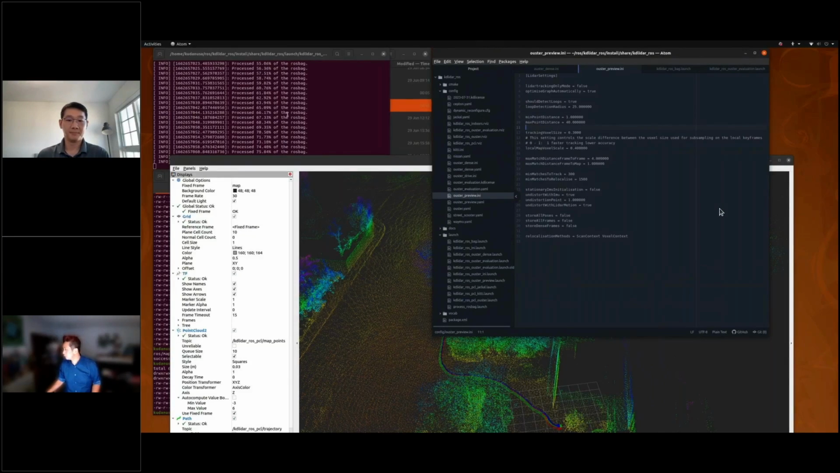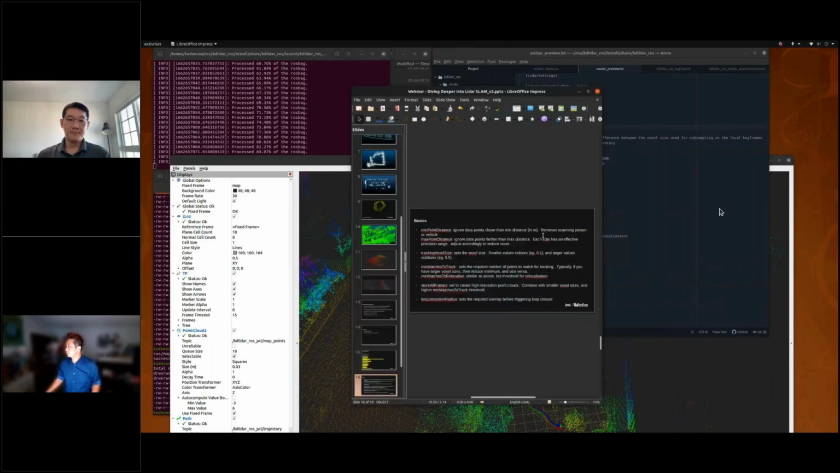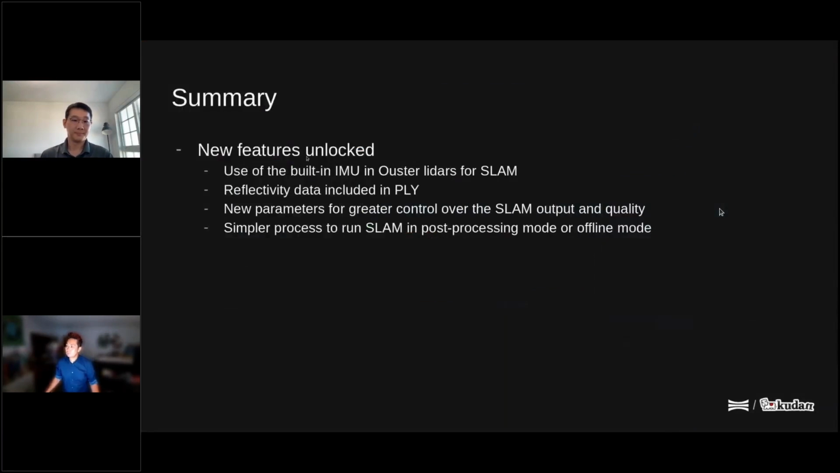Let's see. I'll go back to the slides. Okay. So in summary, we walked through a lot of stuff here, and you'll probably have to go back and look at both the accompanying documentation and maybe the video again, just to capture some of the details about what we covered.